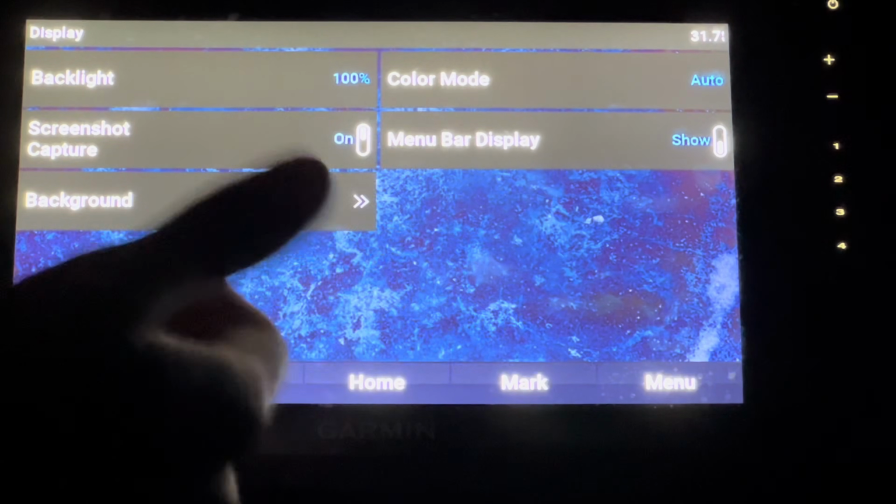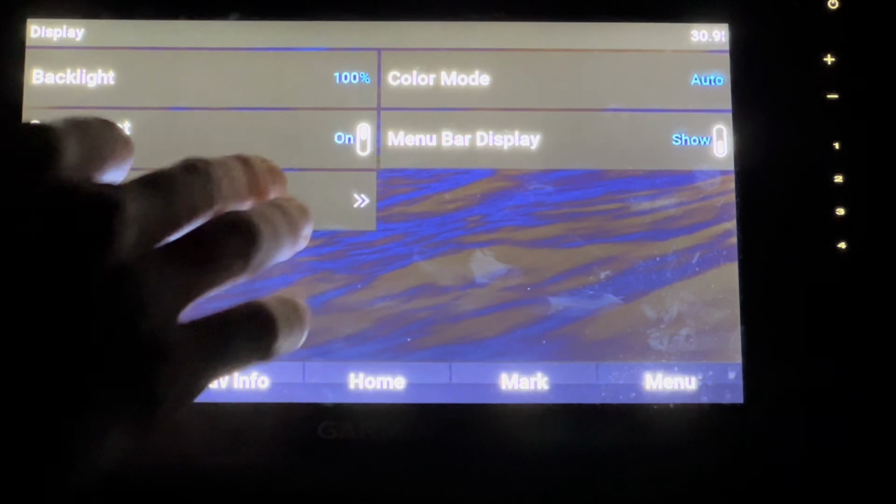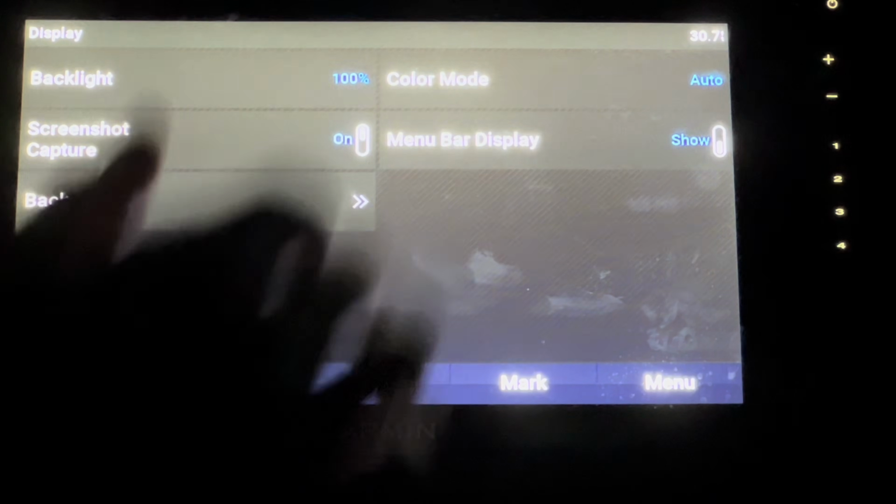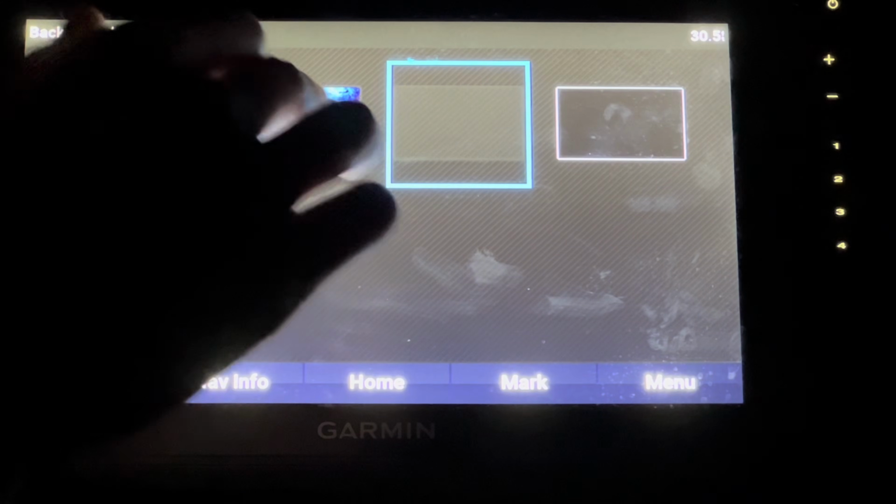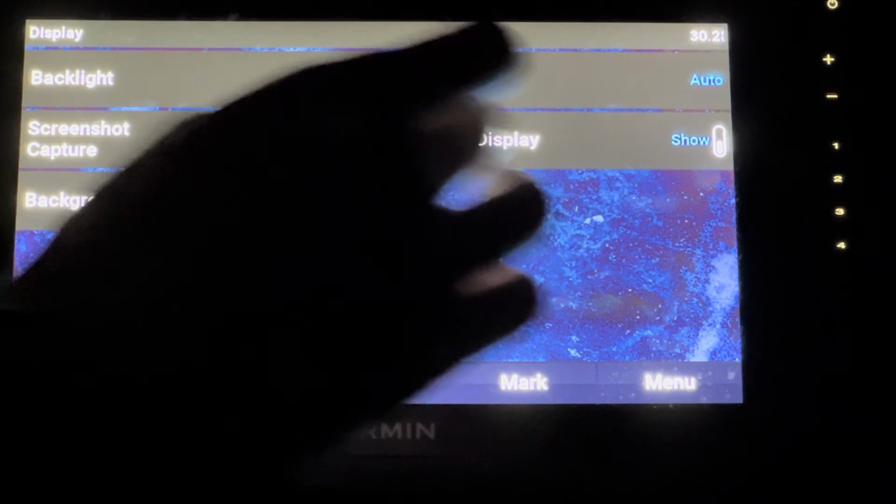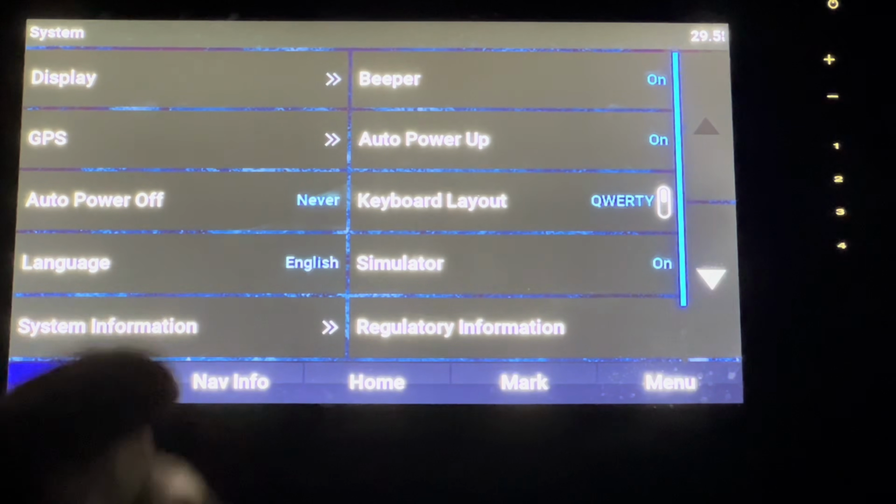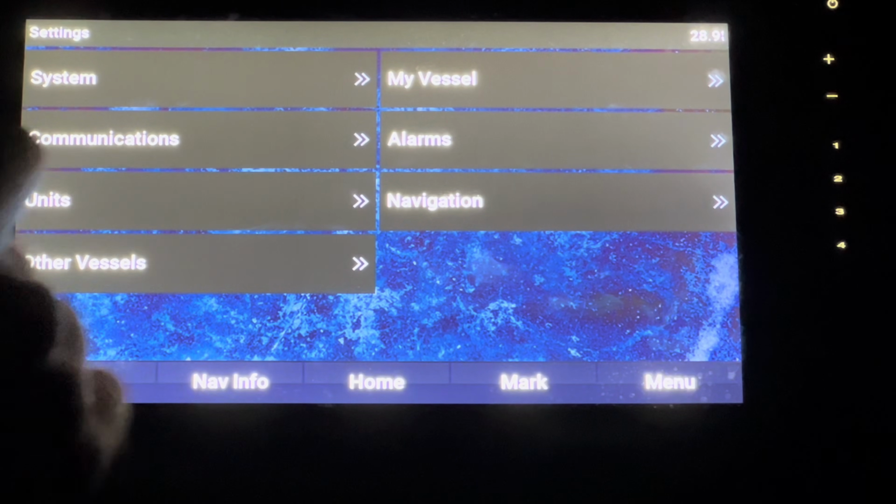Display, you can change. If you want to change the color, the background, you can change. I can change it from an ocean to a reef and all those different things. Like carbon fiber is a cool one too. I'm not a fan of that one. This is a fish finder. It's not an iPhone. I like that one quite a bit. And you can just change all these different things here. Backlight, just general settings, kind of like the general settings on an iPhone.